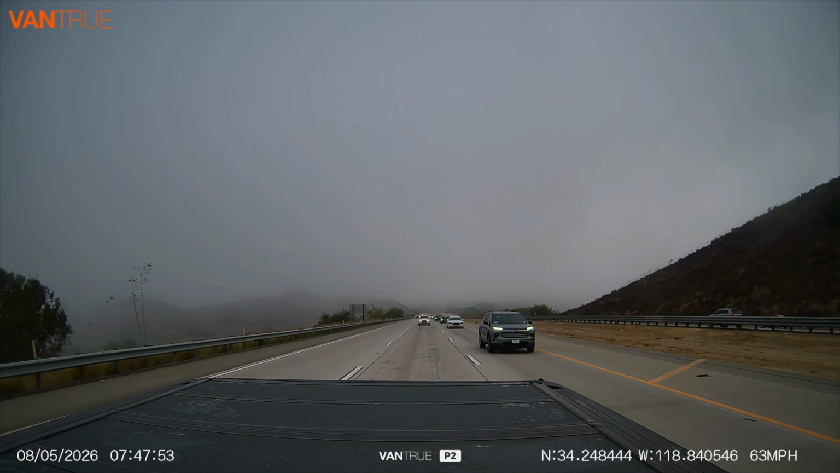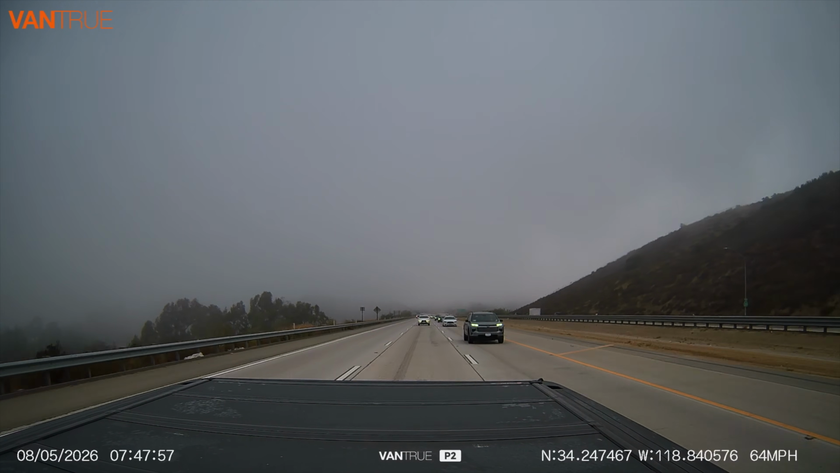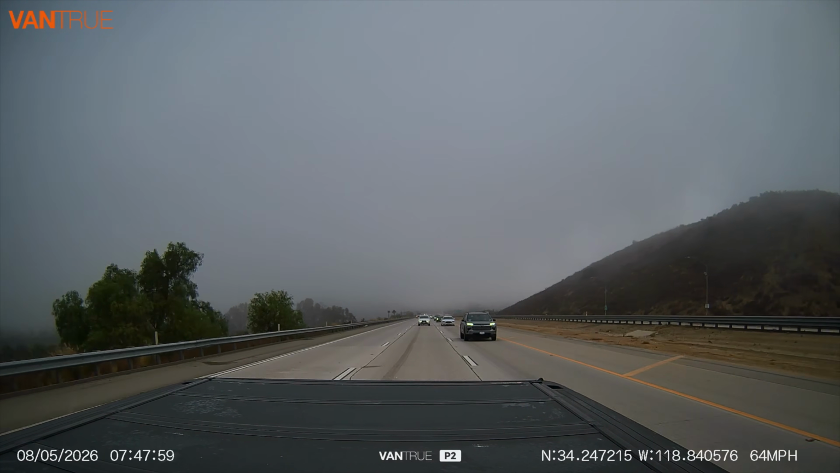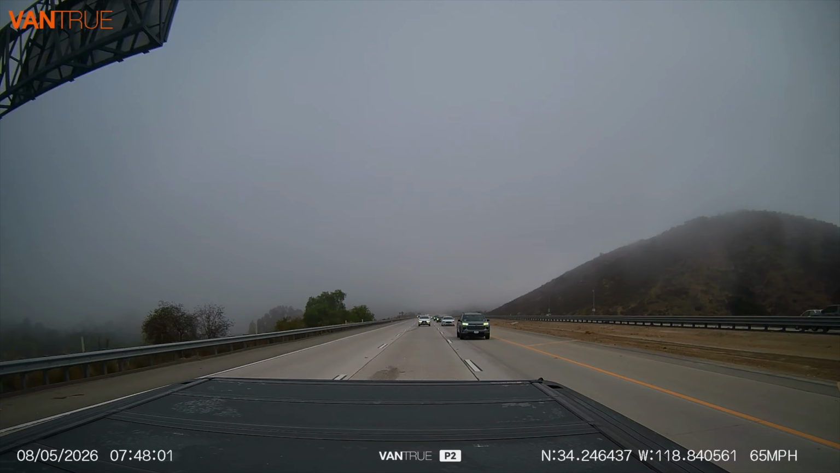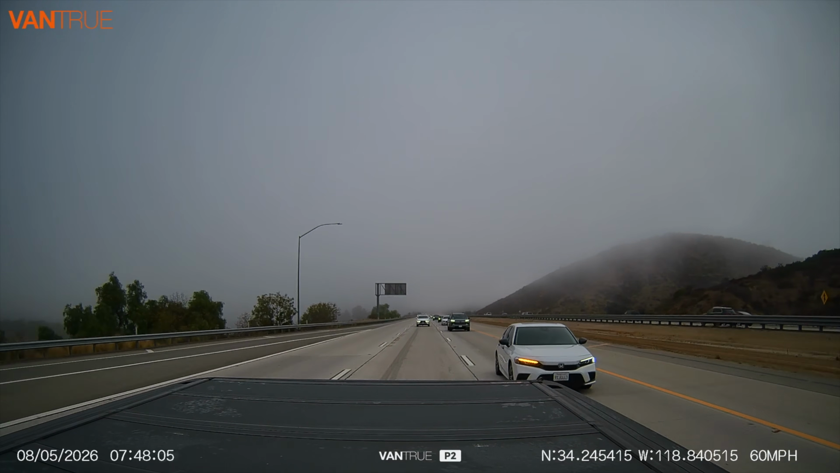It gives you all the information you're going to need in an accident or to defend yourself against a speeding ticket. It's got the time, the date, the coordinates, your location, and the speed that you're traveling, and it records that on every camera except for the IR camera.